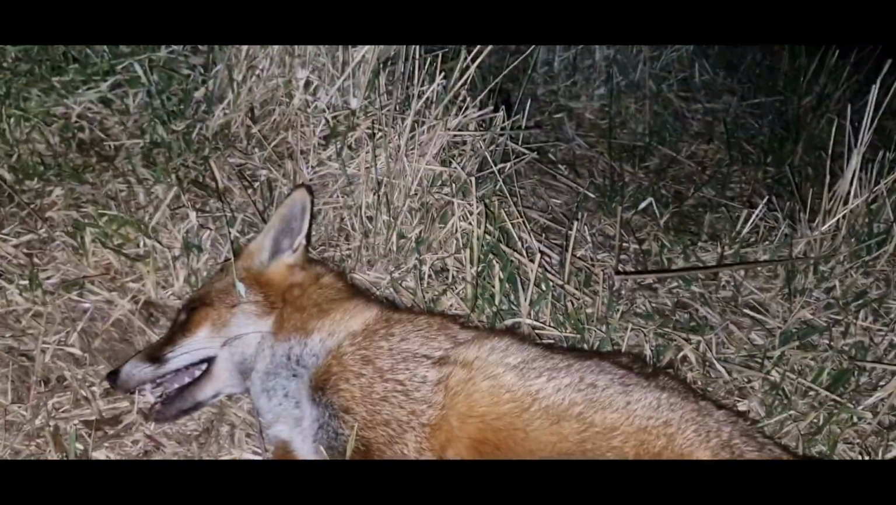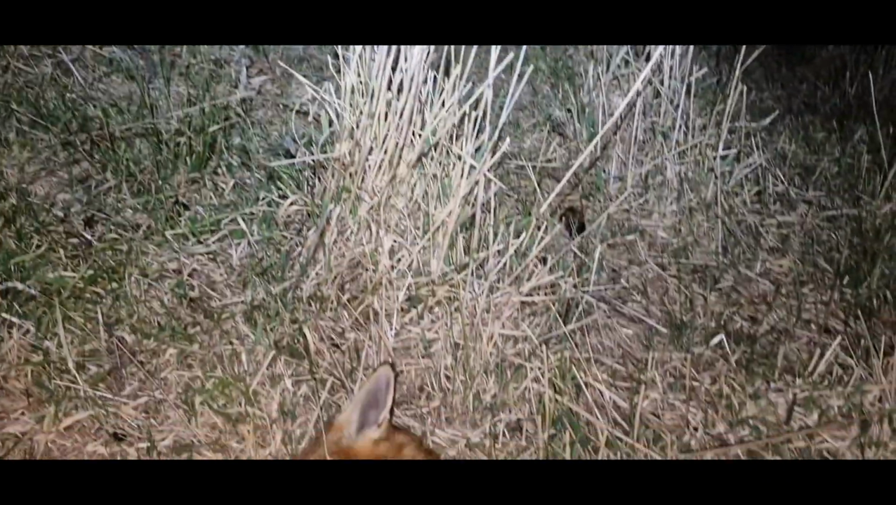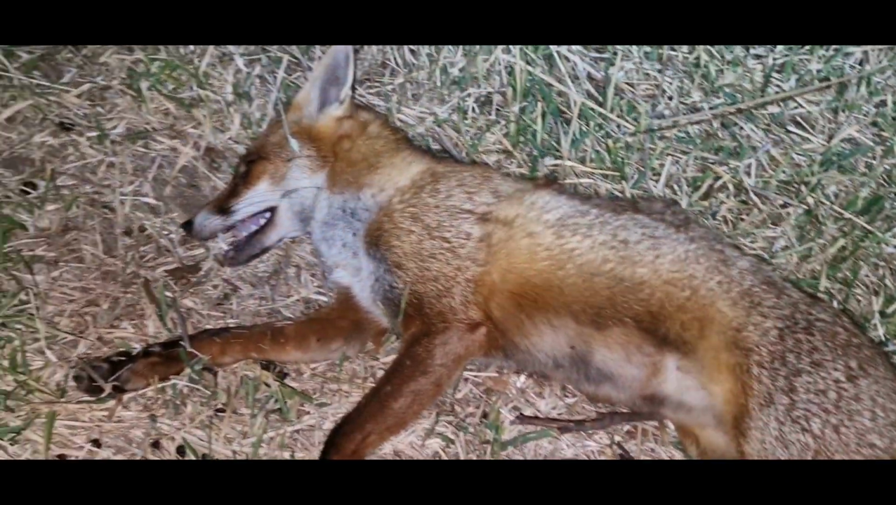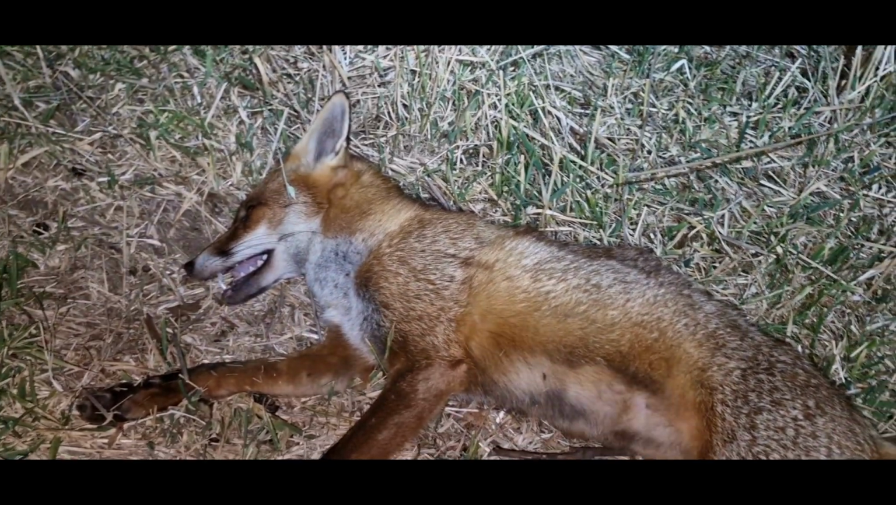It doesn't seem like it's terribly active this evening, and this long grass that you can see behind her is making things very difficult to pick up heat signatures in. But anyway, I've still got a trip back to the ute, so who knows? Might get lucky. We'll see.